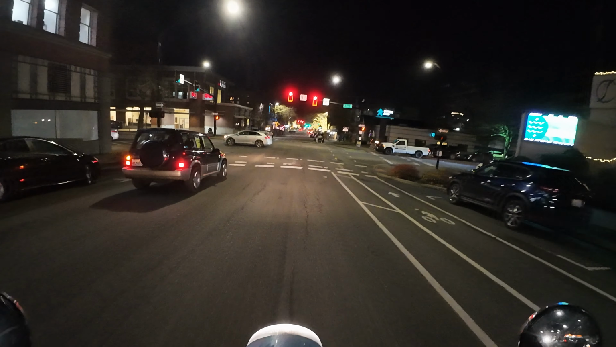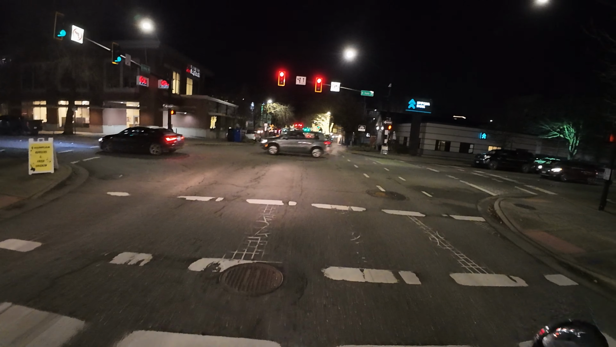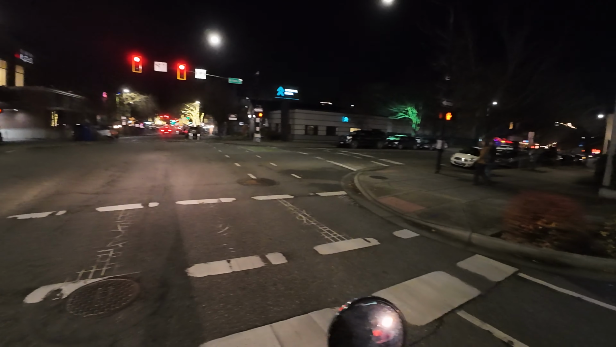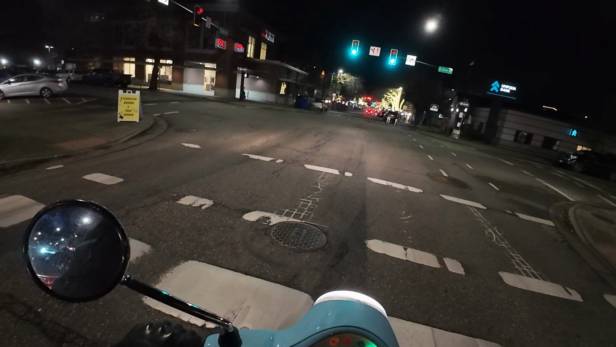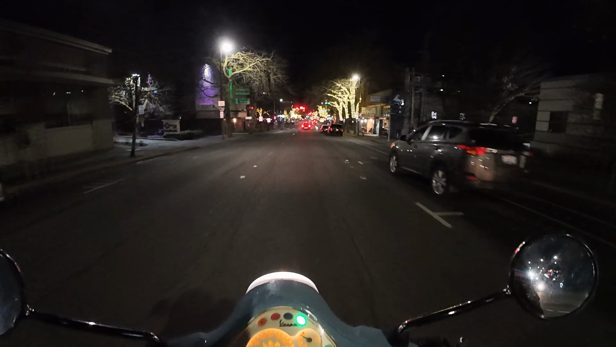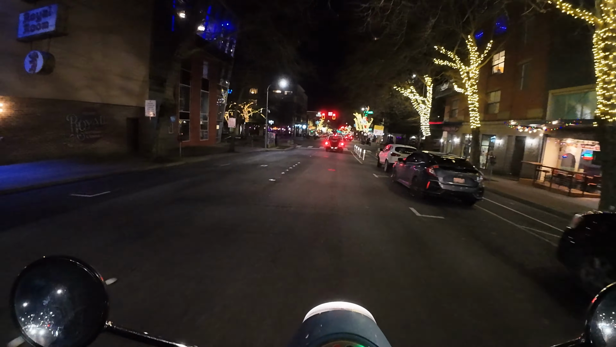Welcome to the night test with the DJI Action 4 and the Vespa. Beautiful night for a Vespa. Just cruising around town. We're going to be staying in this lane because we're going to be taking a right.